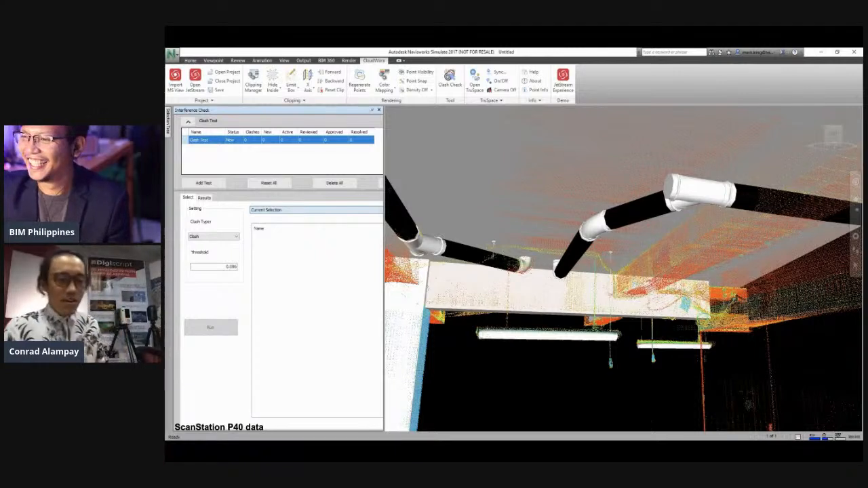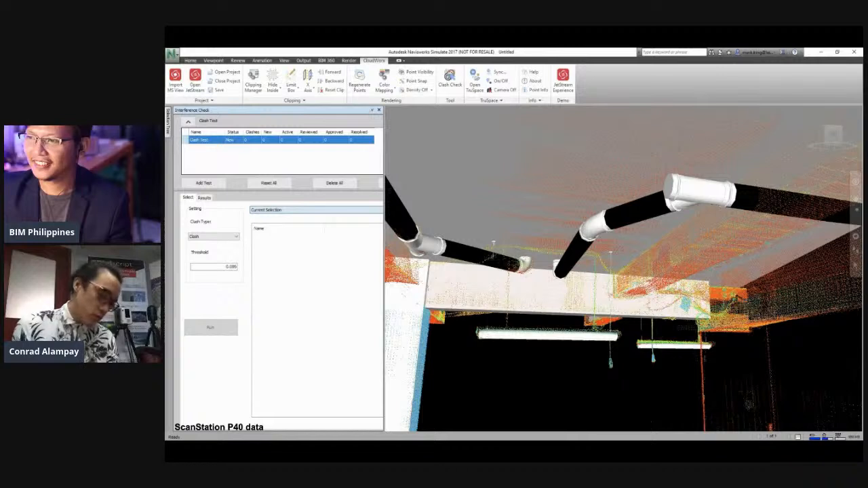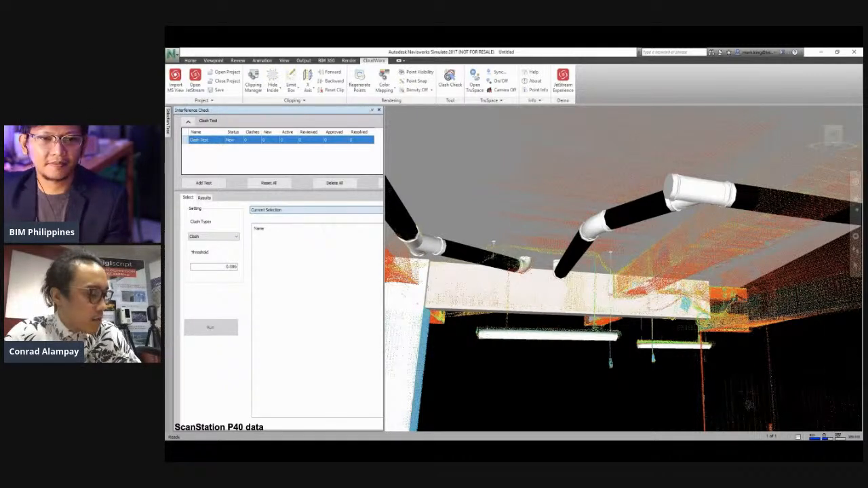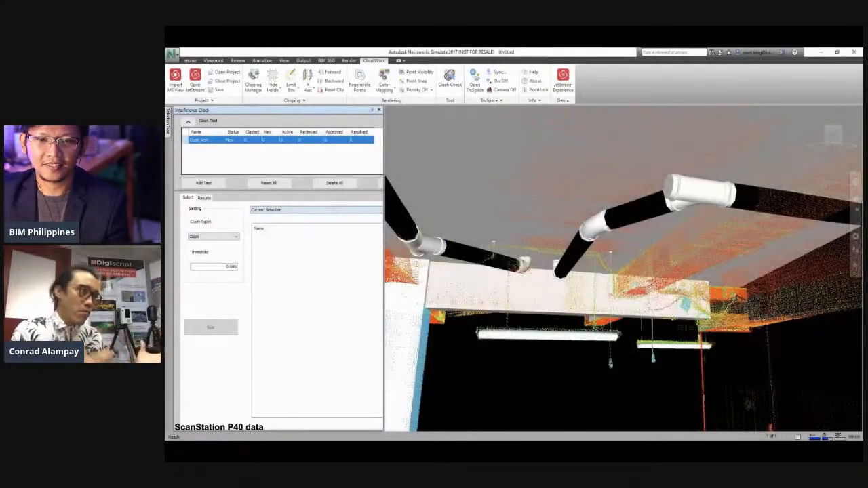Anyway, let's proceed. So I think na-present na naman na ni Conrad yung overall background ng company, who we are, and then yung technology na ginagamit namin. So I think this time, it's time to show you also yung actual application nung kung ano yung sweat and blood part nung ginagawa namin. So one is yung technology, capturing, and then other is yung equipment, syempre equipment, and then technology, and then yung processing, and then at the same time, may point cloud na tayo.